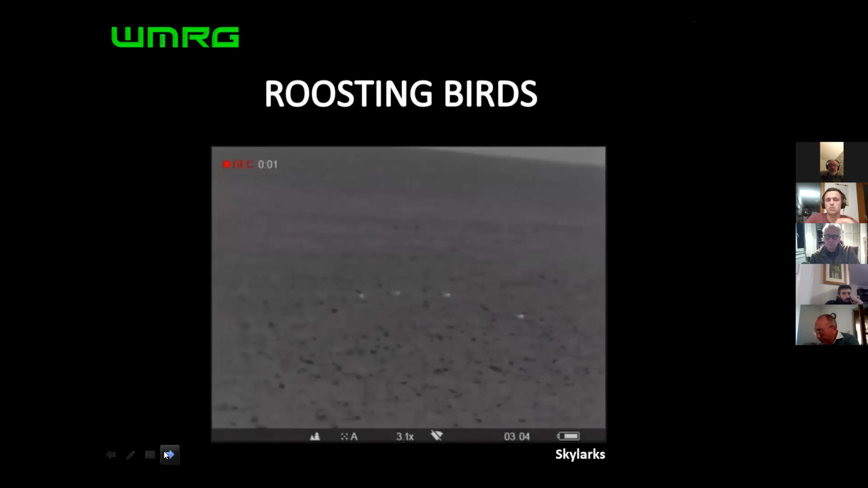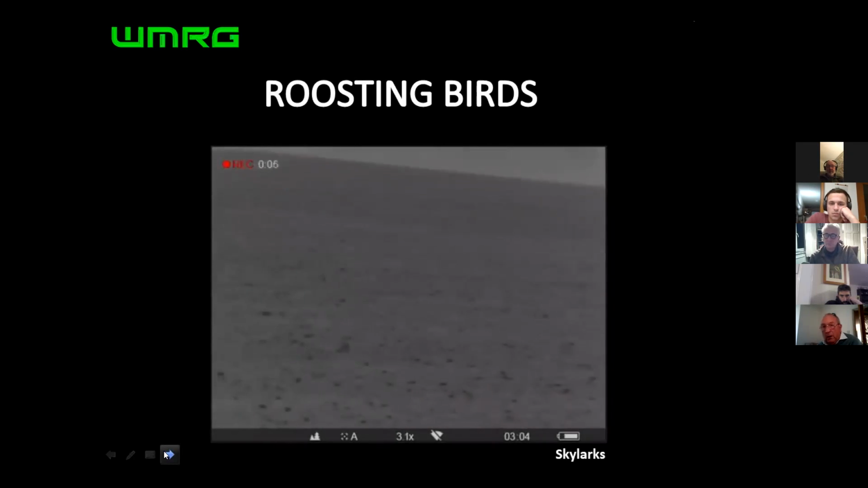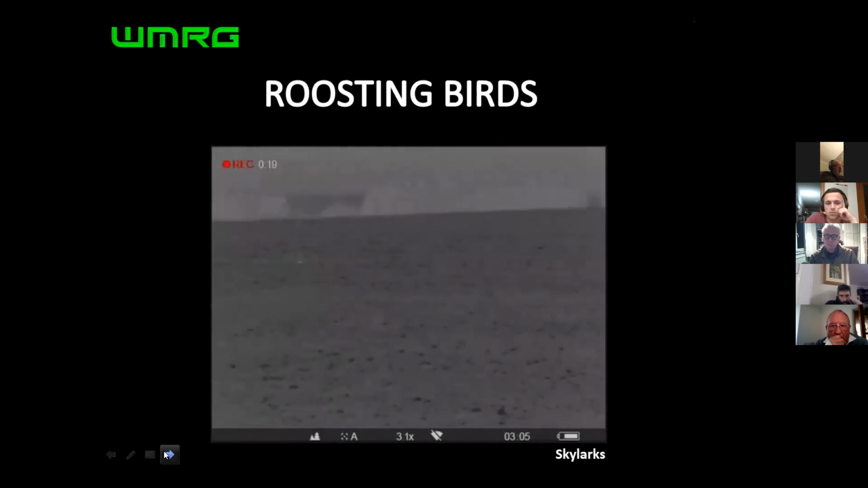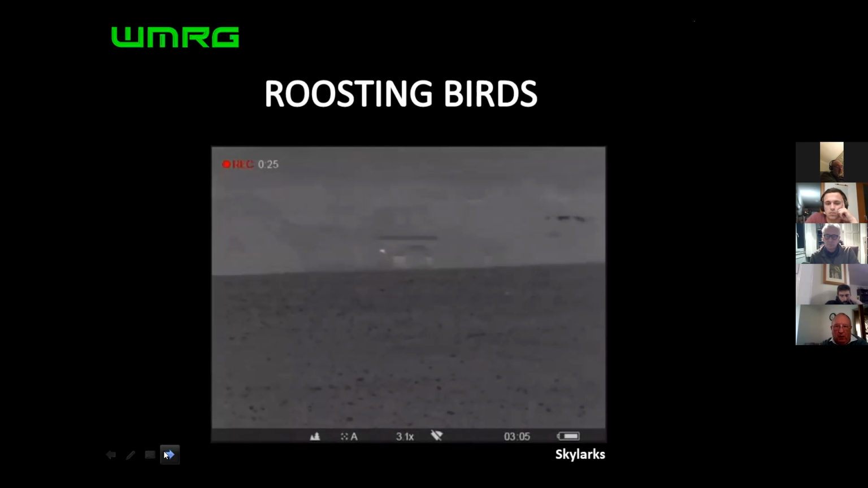So roosting birds, this is a really interesting one. The little dots on the floor are skylark. As you can see, we've just seen a fox back there. And as we swing around here, you'll just see little white dots. There you go, more white dots. They are all skylark. When you first get the unit, you might not be able to know which species they are, but with behaviour and experience with the thermal, you kind of understand how they are and what patterns they sit in and how they behave while they're roosting.